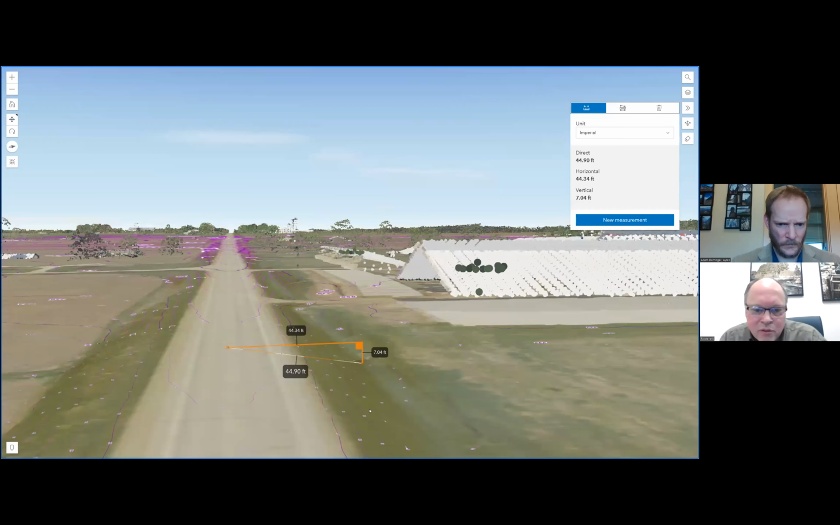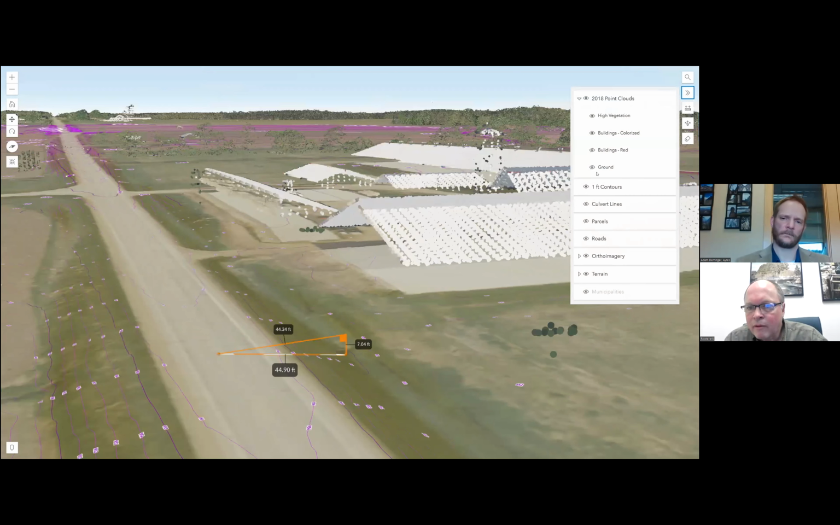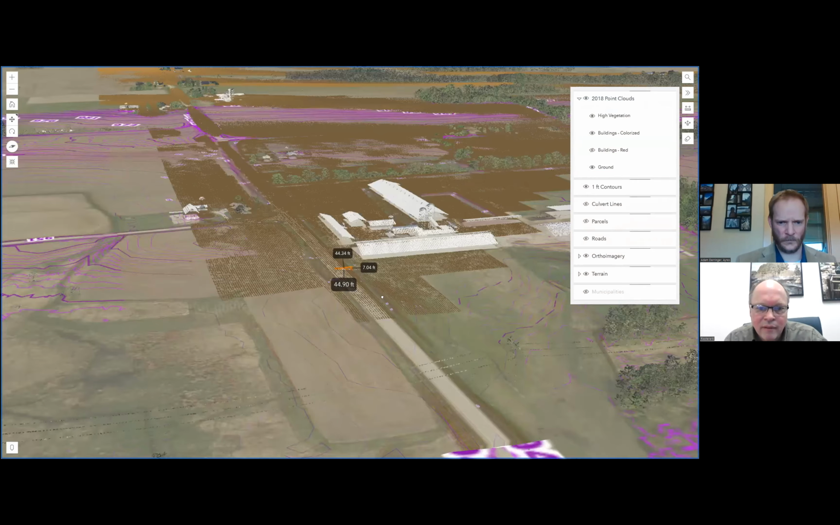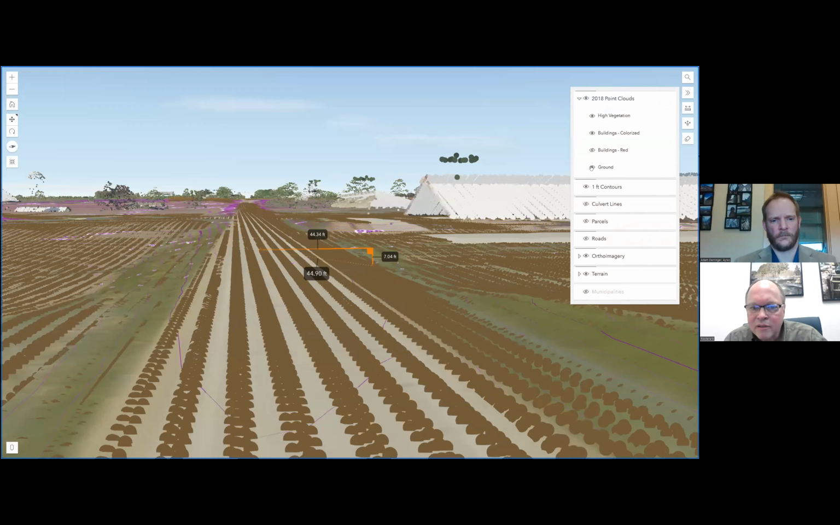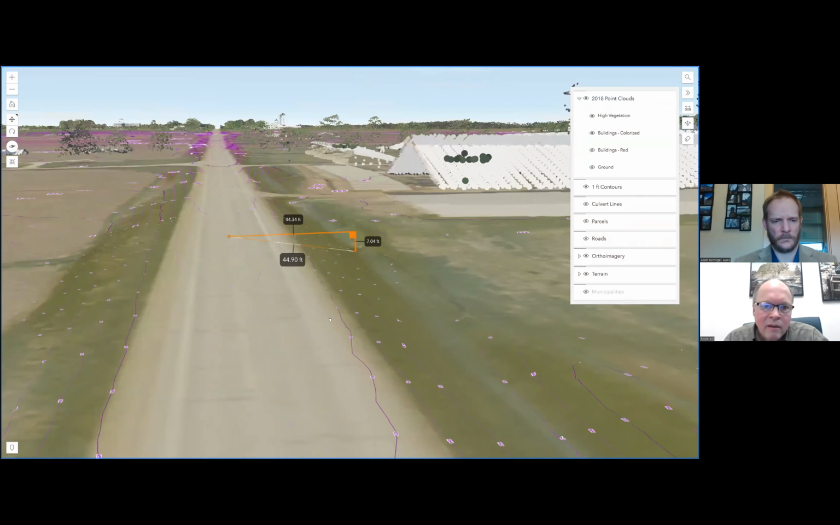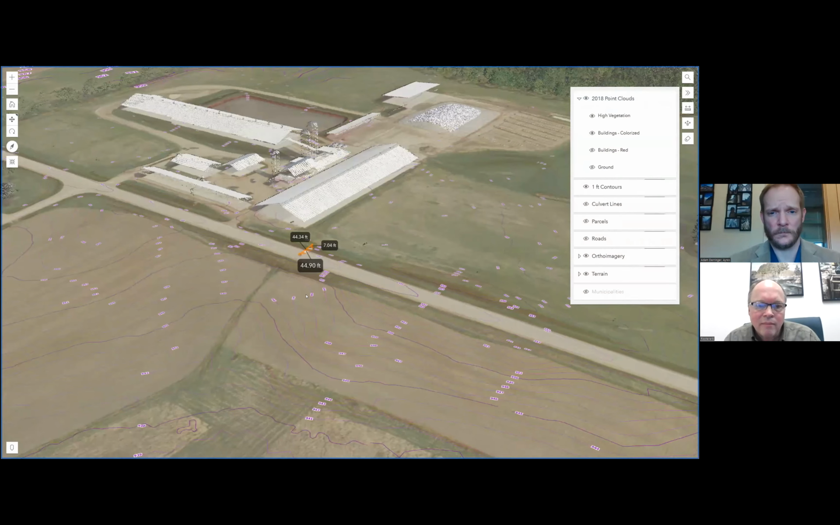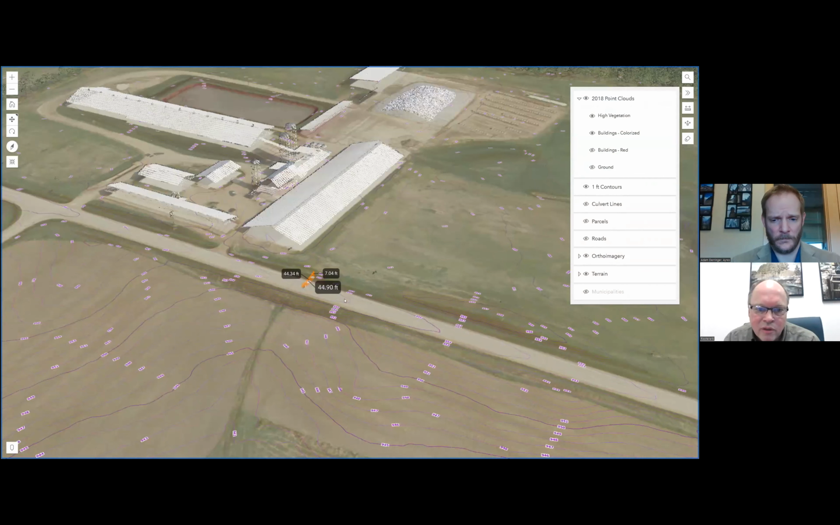We have a LiDAR elevation surface that was built from the LiDAR data. If we turn on the ground point cloud, you can see the density of the data on the ground. That's what that LiDAR elevation surface was built on, that ground point cloud. So there's a lot of versatility. You can go anywhere in the county and work with the LiDAR data, at least display it and then do some of this measuring.